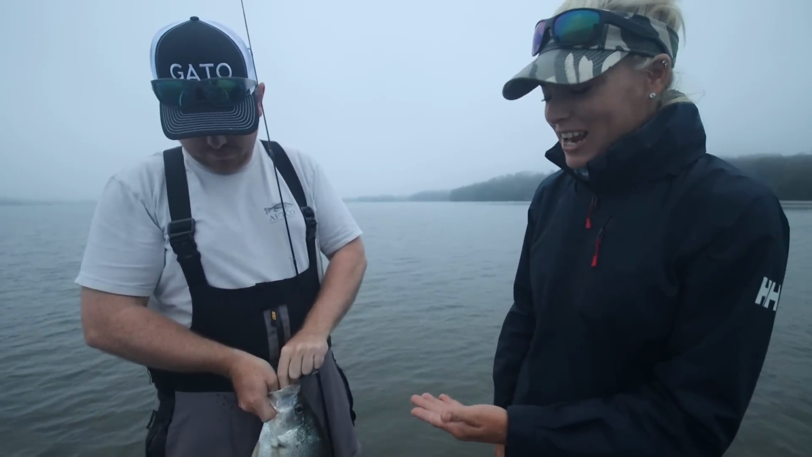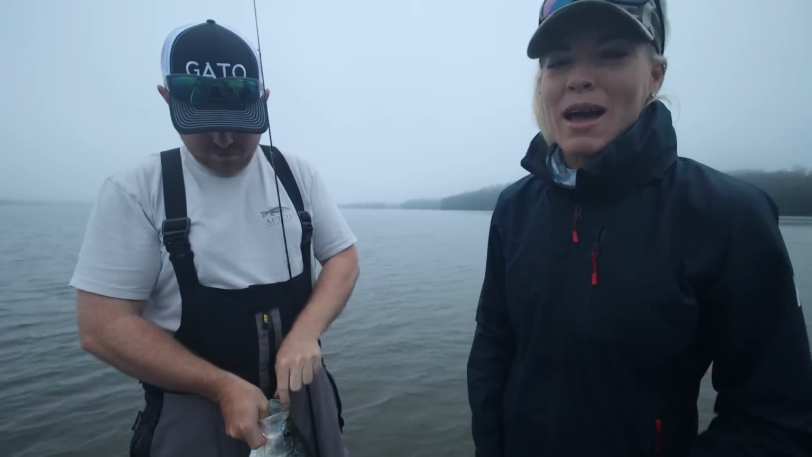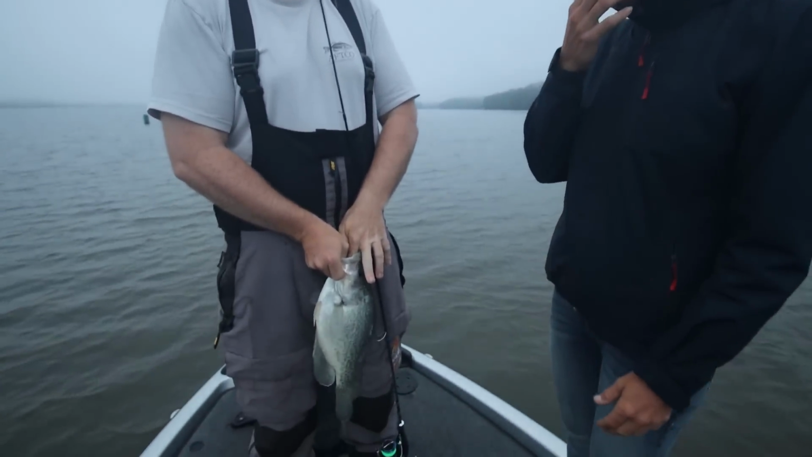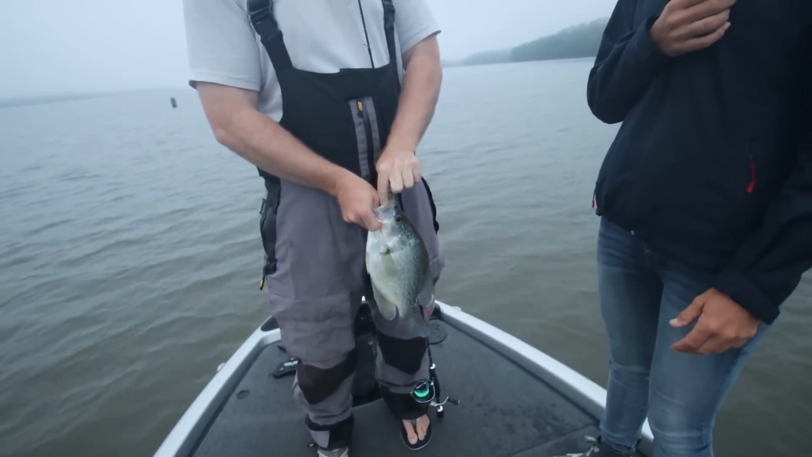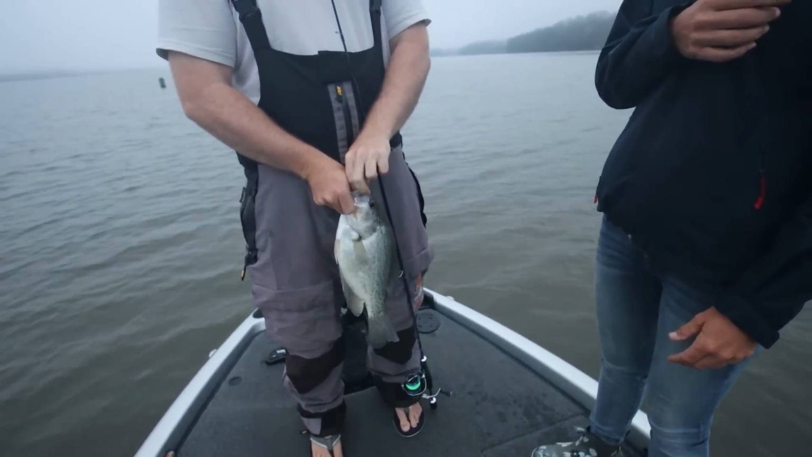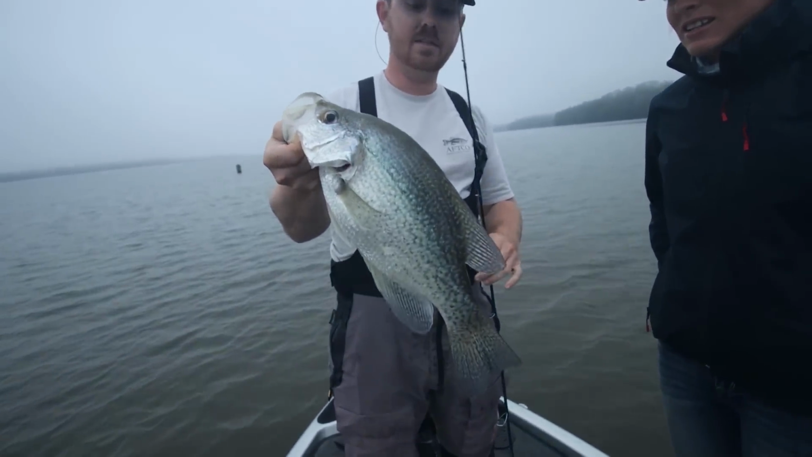So first fish of the day, an absolute slob. Or what do you call him? A slab? Slab. Giant fish. That's crazy. Yeah, these look good too. That's a monster. Wow. Beautiful fish. How much does that one weigh? It's probably about a pound and a half, 2 pounds. Really? He's not even a big one? Hold him up. I mean, that's big. That's a big one.